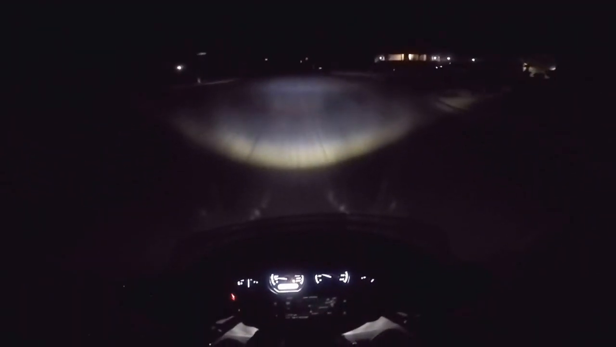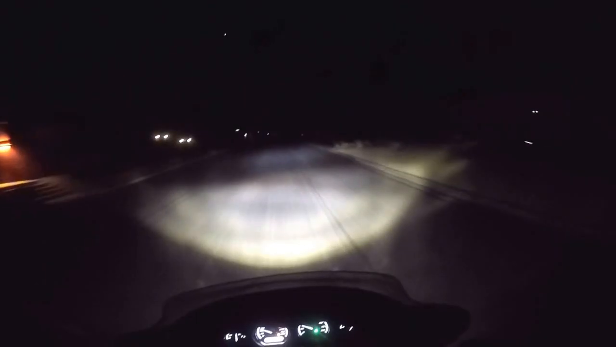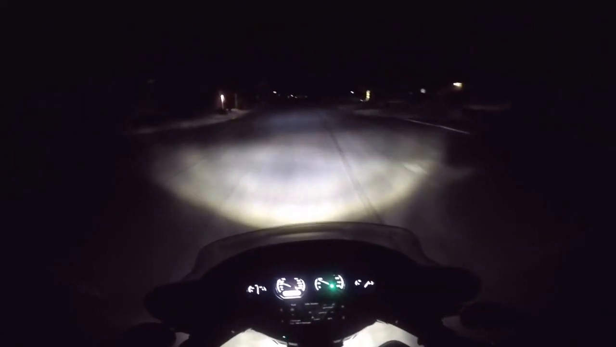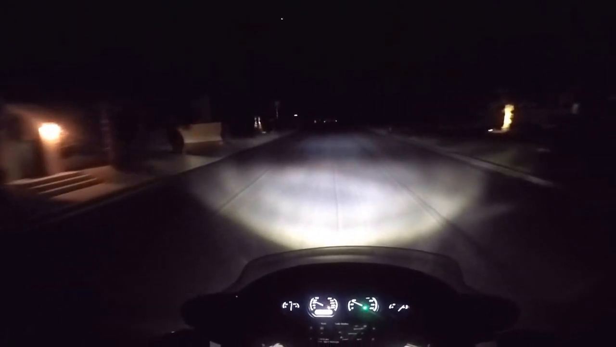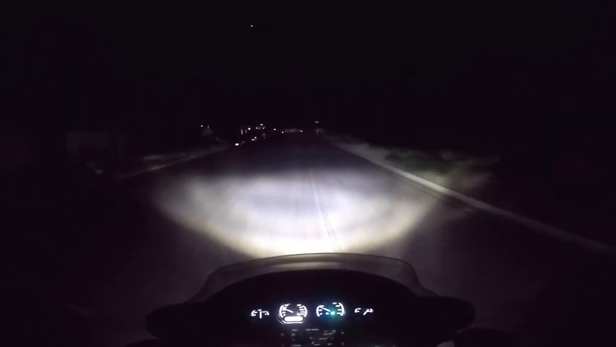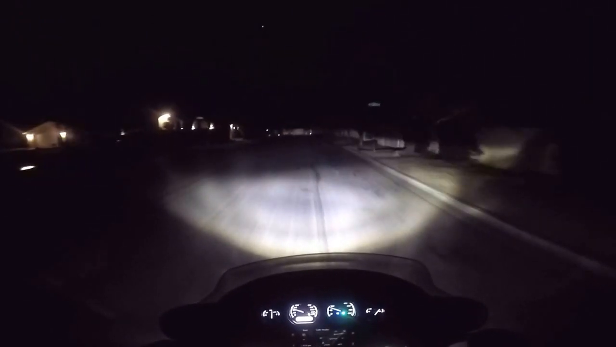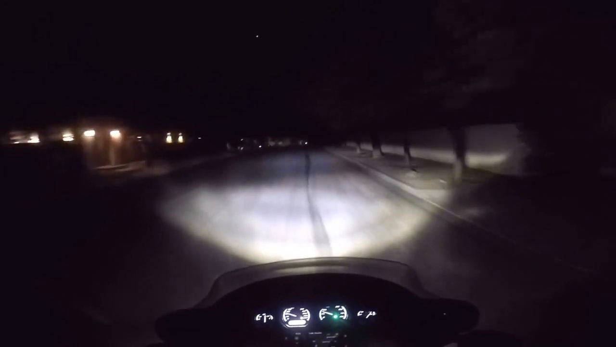That's with the spotlights on, that's with the spotlights off. There we got fog lights back on again, or driving lights rather. This bike has had the software changed where it can have high beam and driving lights on at the same time.